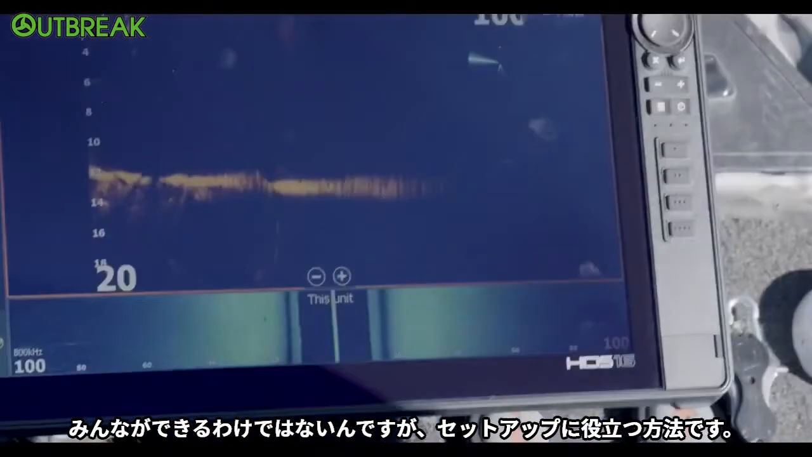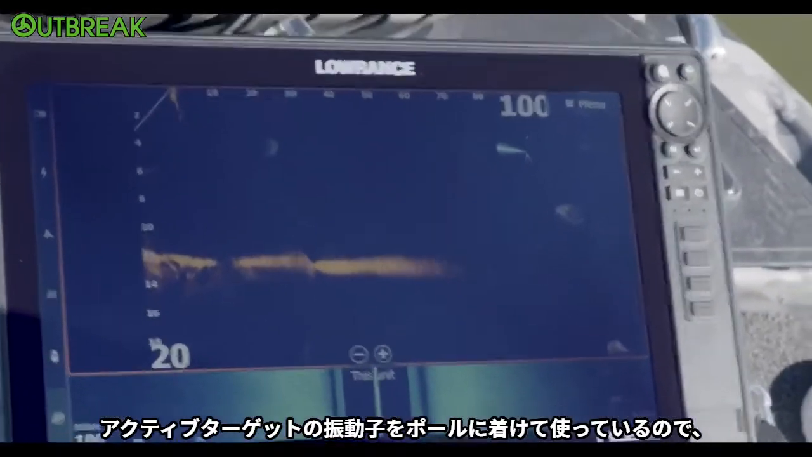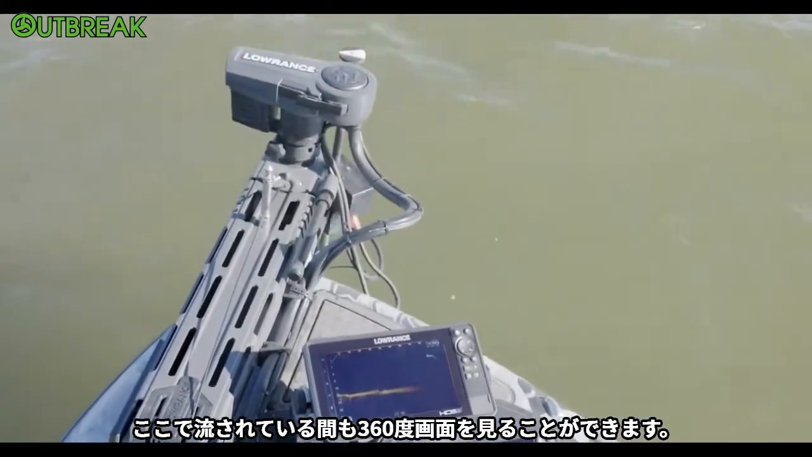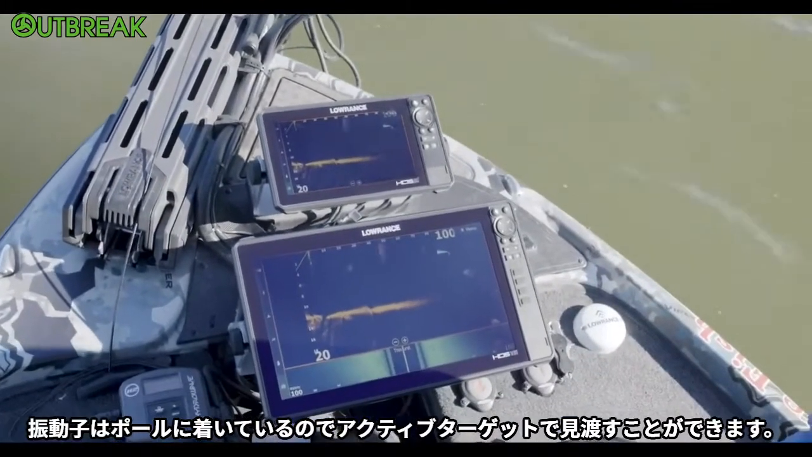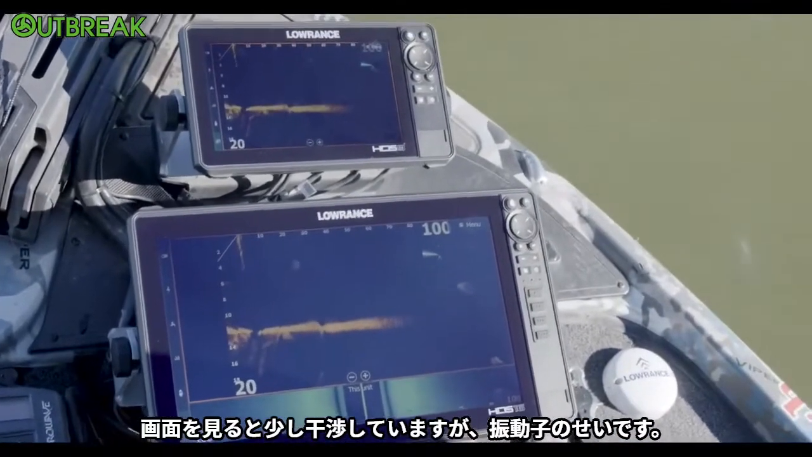You can do one thing with the way your boat's set up that not everybody can do, because you have your active target on the right height transducer pole. So you could actually have your 360 screen up while we're just sitting here kind of drifting. You could look at that 360 screen, and then you can look around with your active target since it's on that right height pole. Now you will get a little bit of interference on your screens because of the transducer.